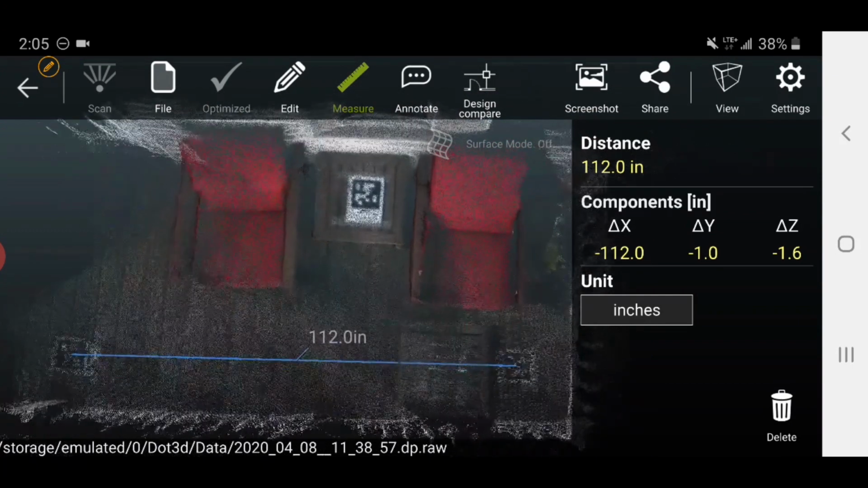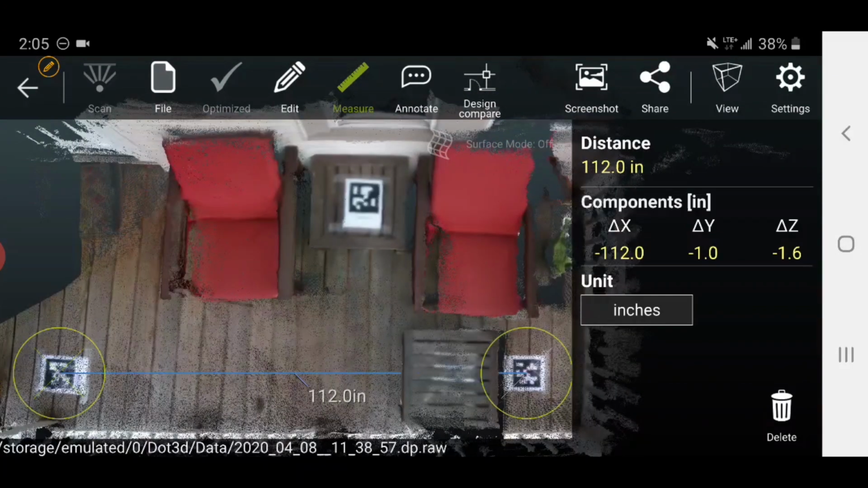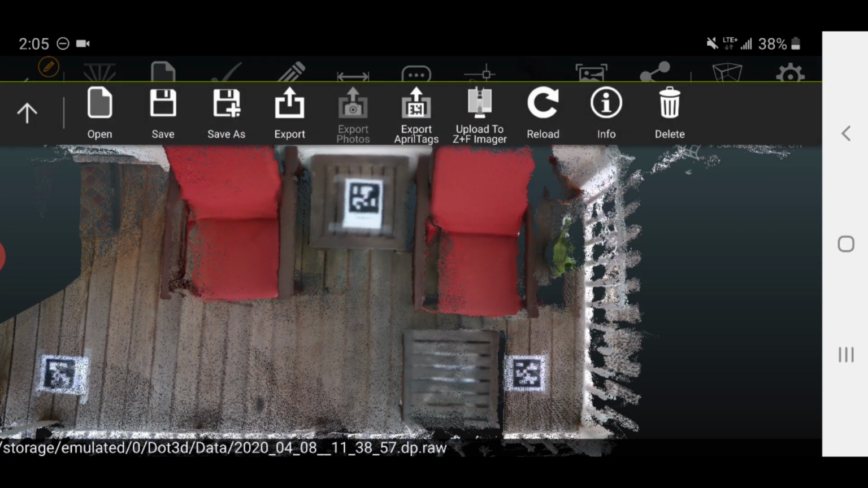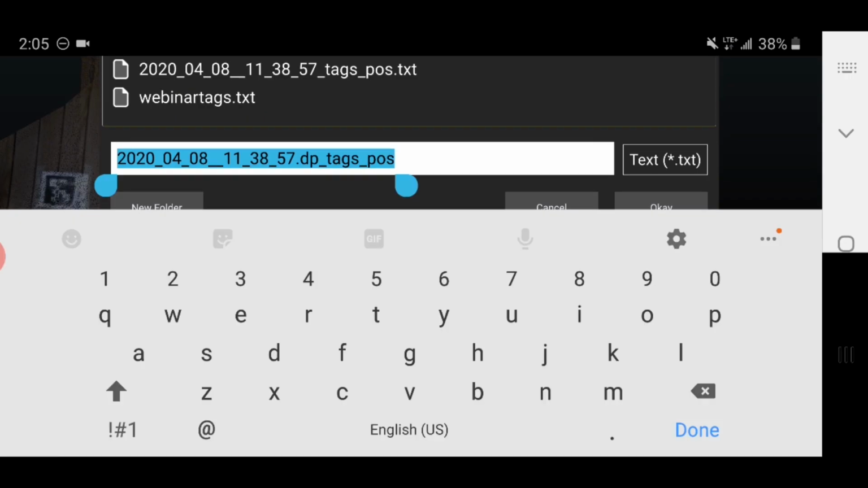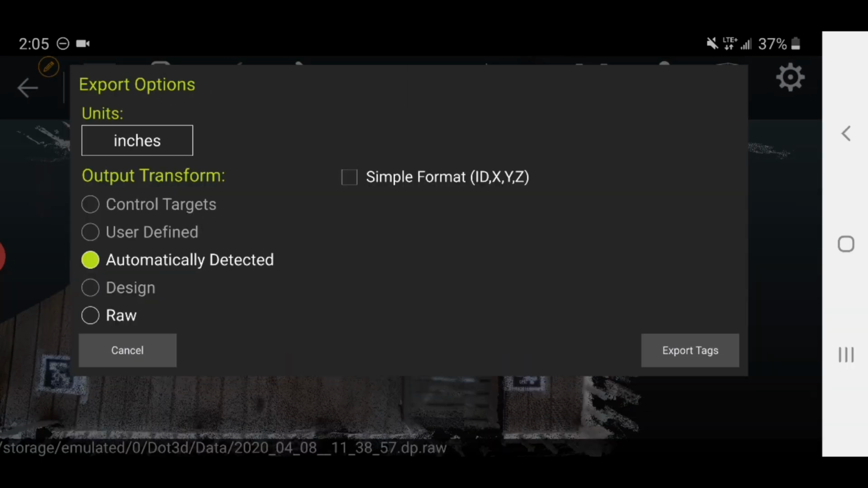Next, the primary purpose for this additional video was to show the registration workflow between 2 scans using these 3 AprilTags, assuming that there's an overlap between all 3 tags between 2 scans. So as I showed yesterday, I want to first go to the File, Export AprilTags function. I'll name it Demo Tags 48. Okay, and then I want to make sure to check the Simple Format button and make sure my units are correct.